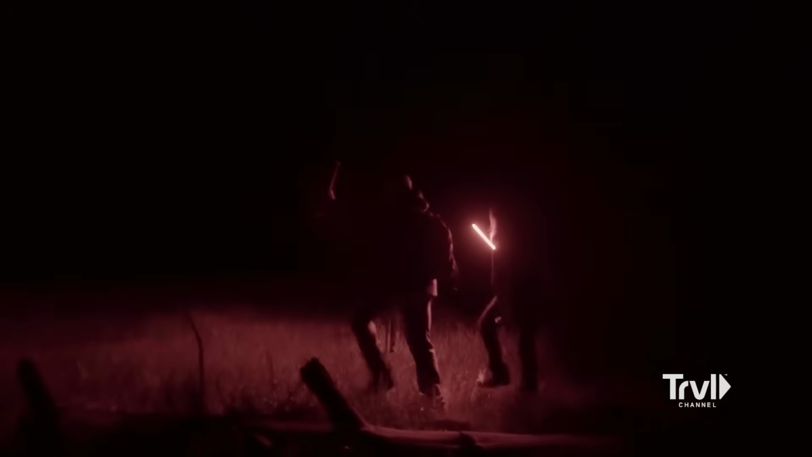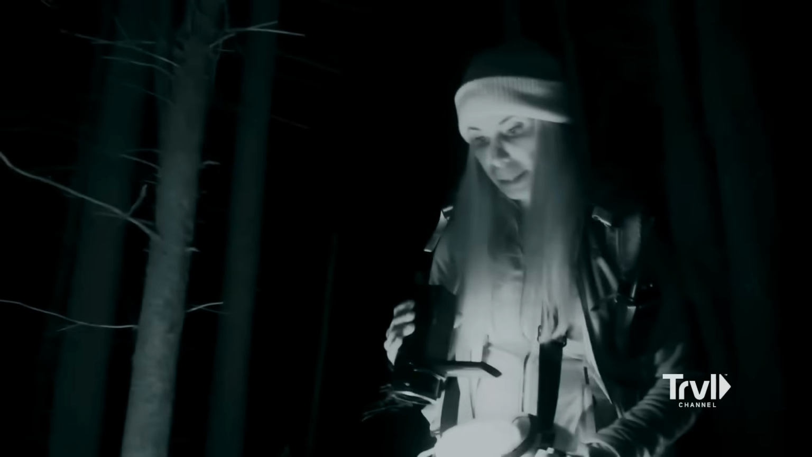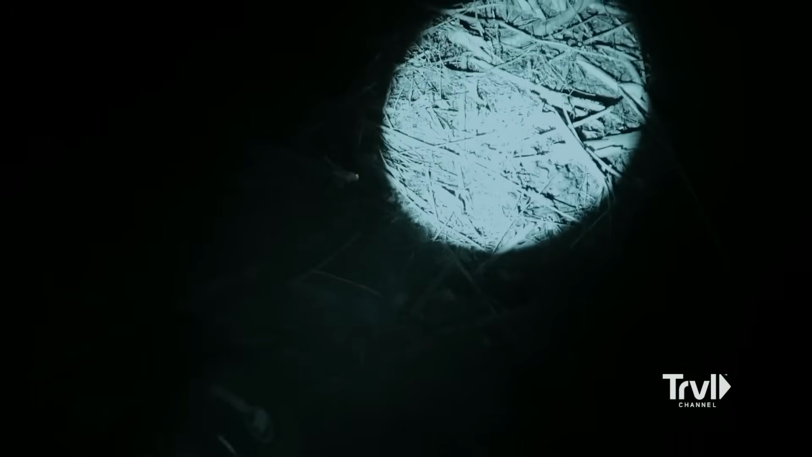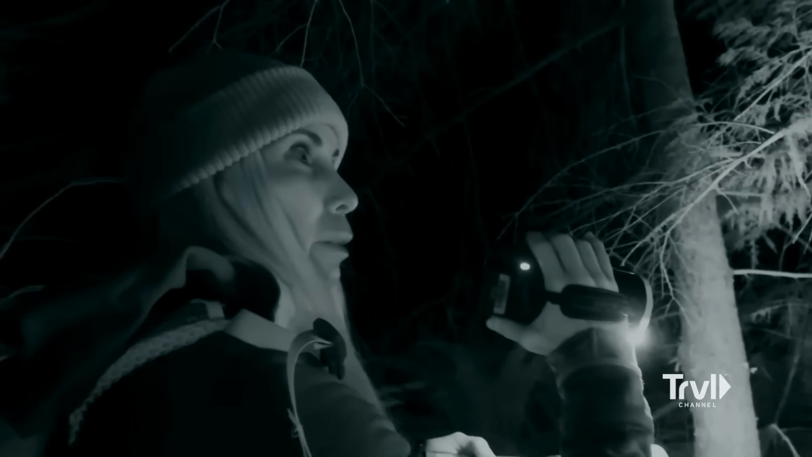Below, Mireya moved fast and careful, her handheld scanner gripped tight in one hand, the other steadying her flashlight as she stepped over thick roots and uneven ground. The terrain was unforgiving, but she pressed forward, eyes never leaving the thermal screen. She was closing in. And then, nothing. The signal dropped, the shape disappeared. No fade, no scatter, it was just gone, as if it had never existed at all.